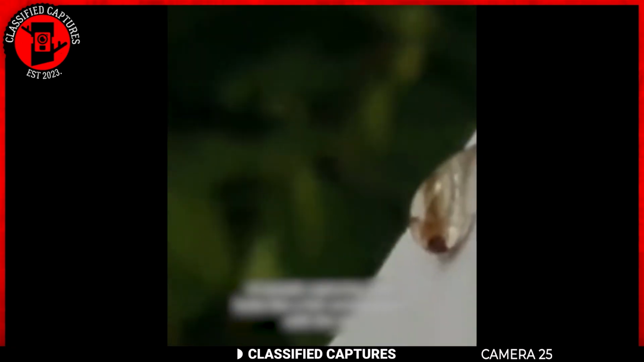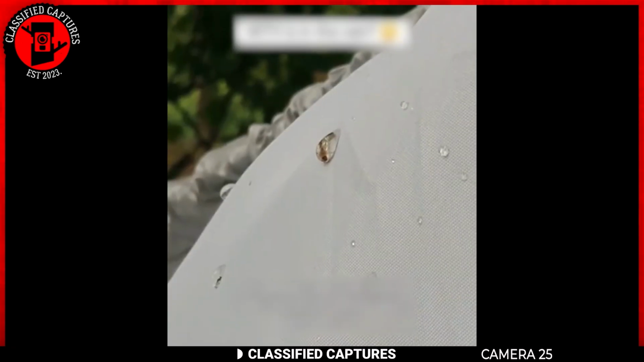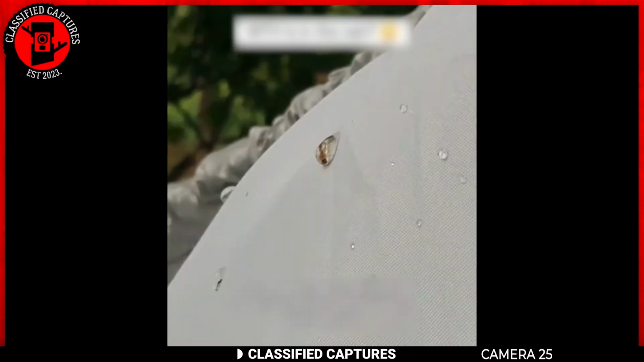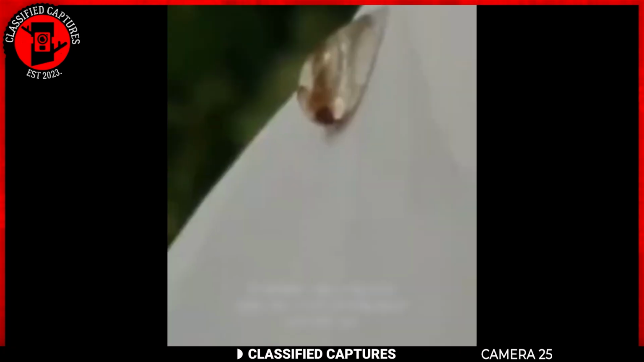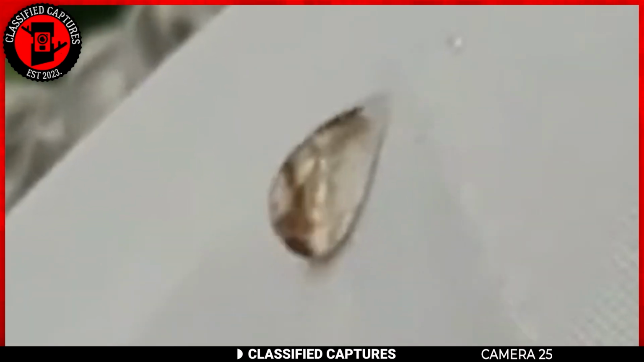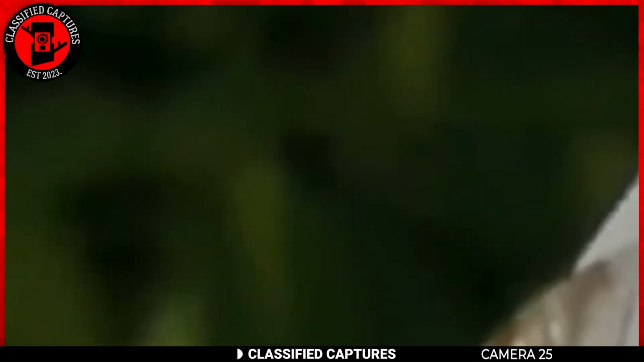After heavy rainfall, a woman captured something truly unusual, a thick drop of rain clinging to a leaf with an insect seemingly trapped inside. The insect was wiggling, struggling to break free from the water's grasp. At first glance, it seemed like a simple occurrence, an insect caught in a raindrop, right?